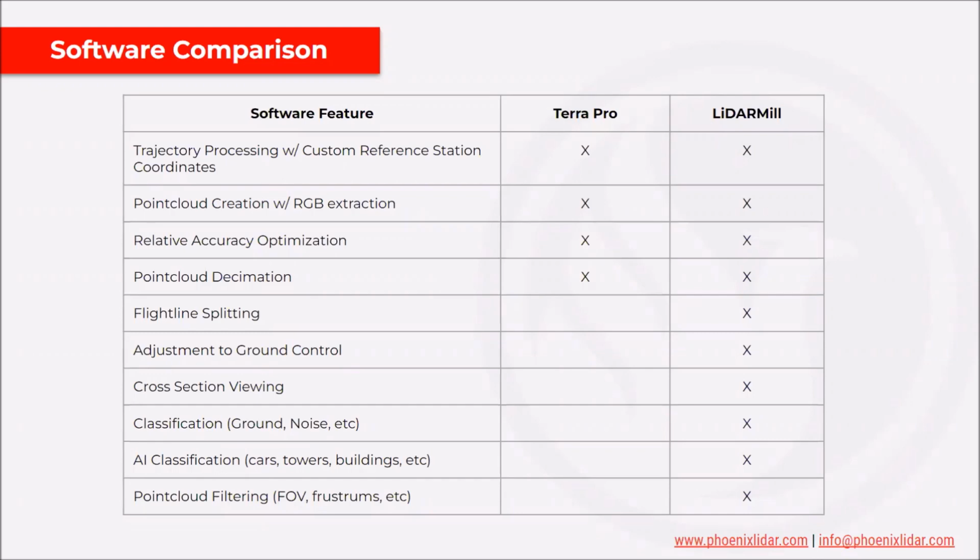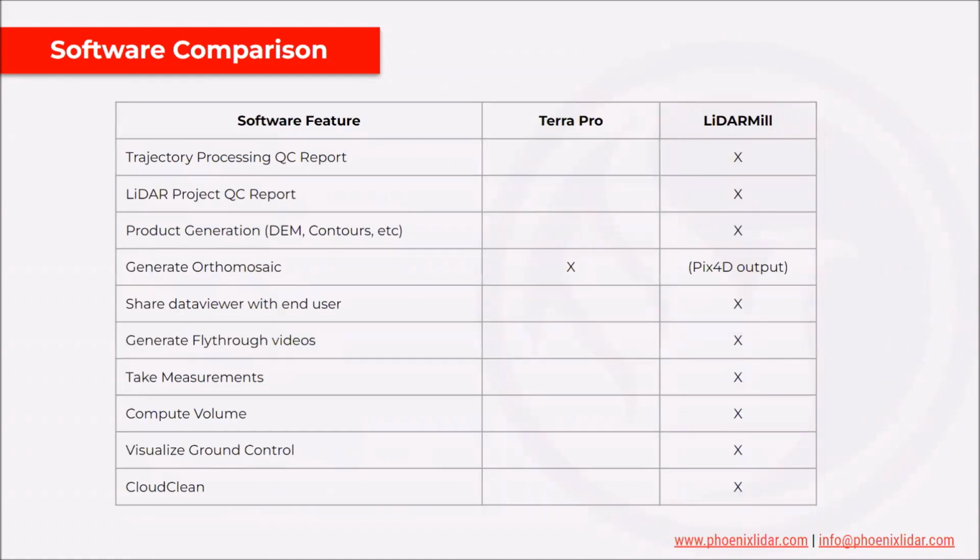And then you can do point cloud filtering as well. So maybe you collected with a larger field of view with your LiDAR sensor than you wanted to include in your point cloud, so you can reduce that down. Maybe there were some image frustums that you don't want to include on the corners of your trajectory or on your turns, so you can eliminate those. It gives you a lot of options.